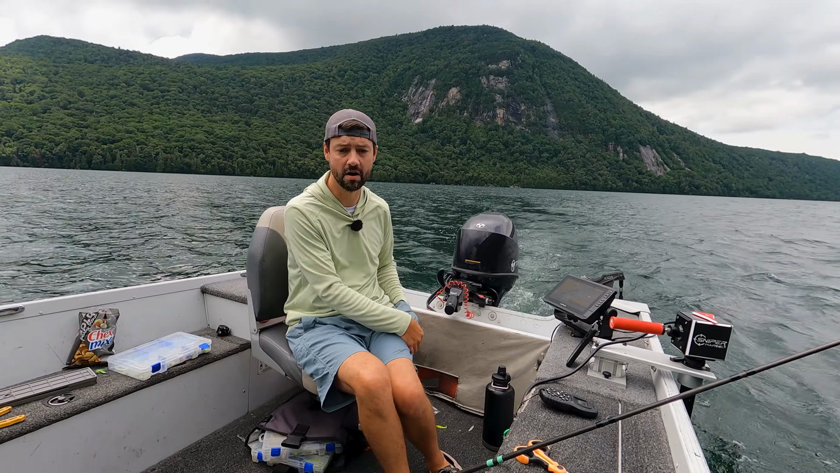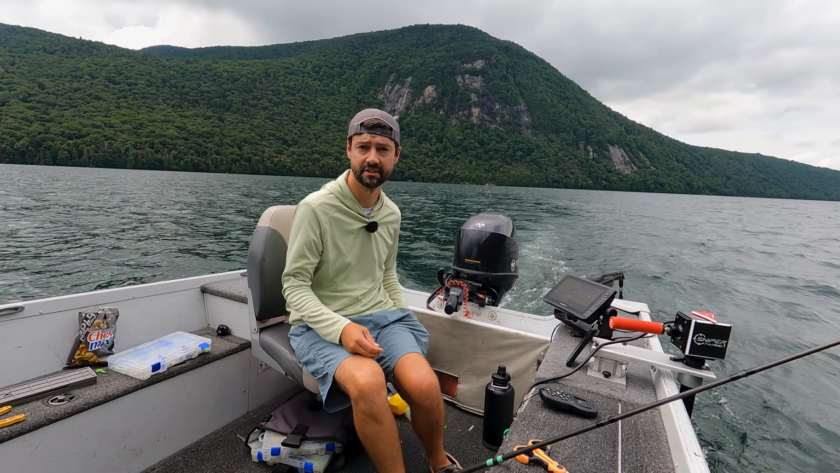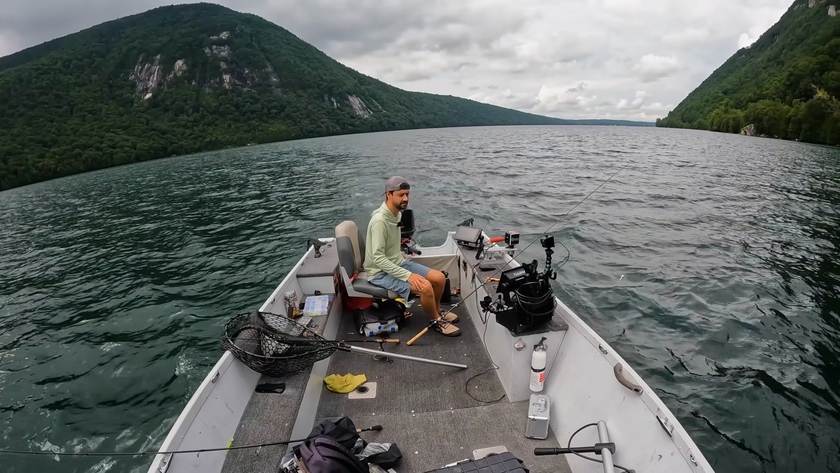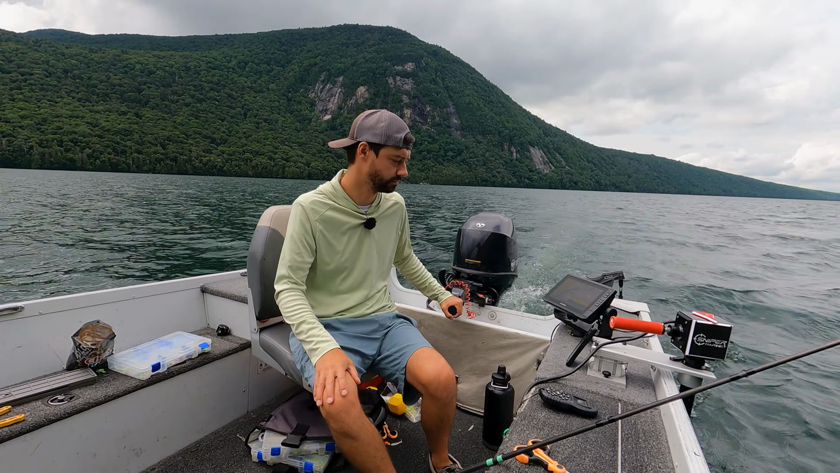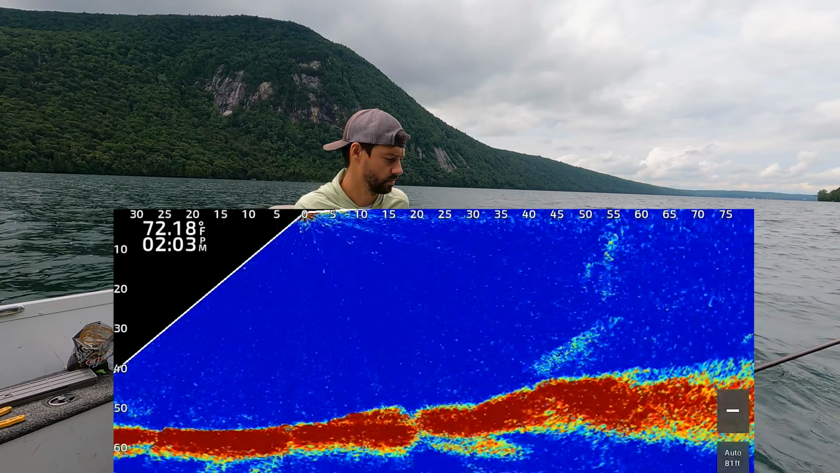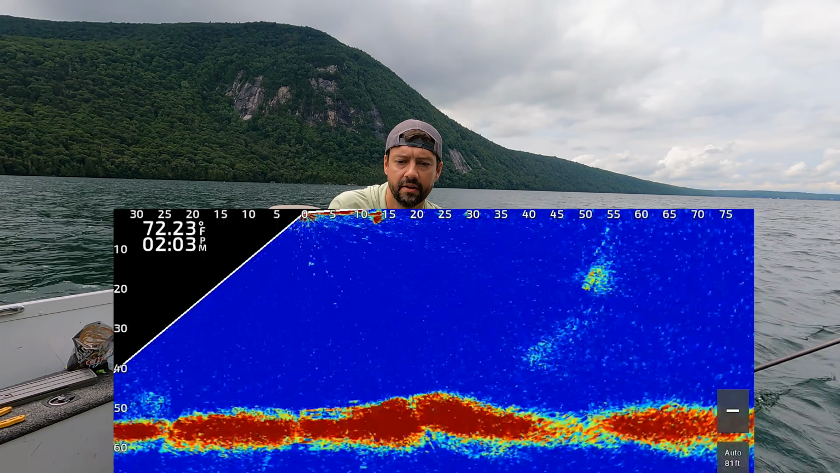Now this works for all smelt forage lakes, at least all the ones that I fished so far, which has to be at least a dozen. All right, we're getting into that 50-foot mark. I'm gonna start recording my screen here. We're gonna be taking Livescope Plus and kind of panning it around.